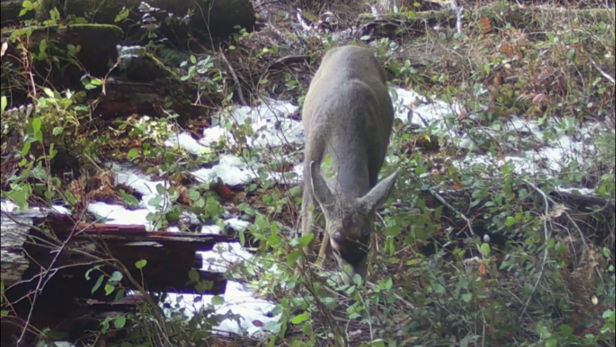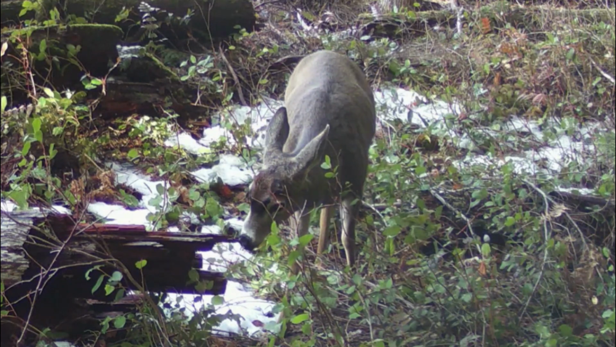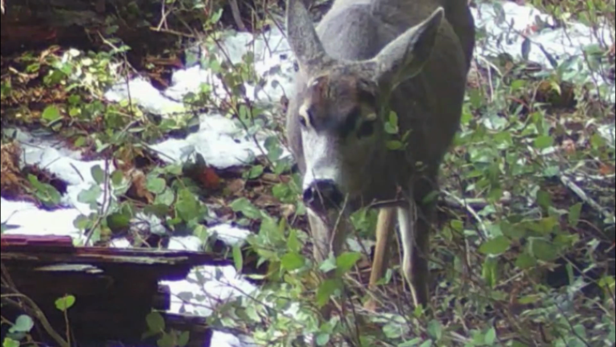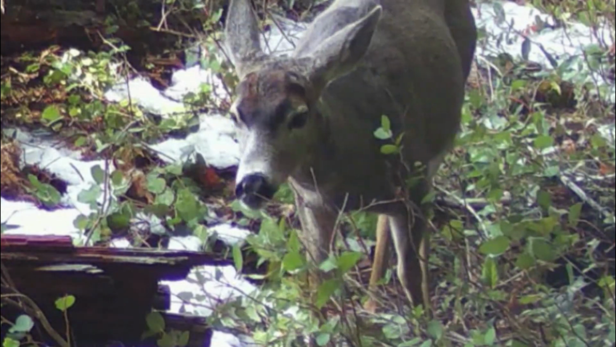It's also a time of year that the bucks have already dropped their antlers, and some of the older ones are starting to bulb out again. You can see that with this guy right here.